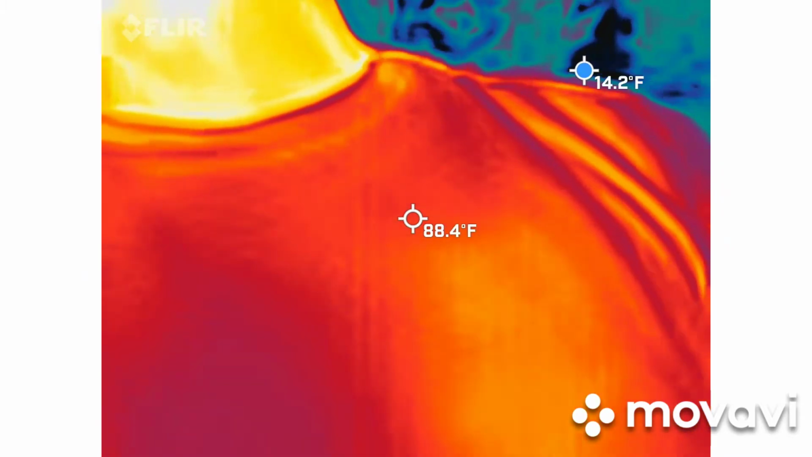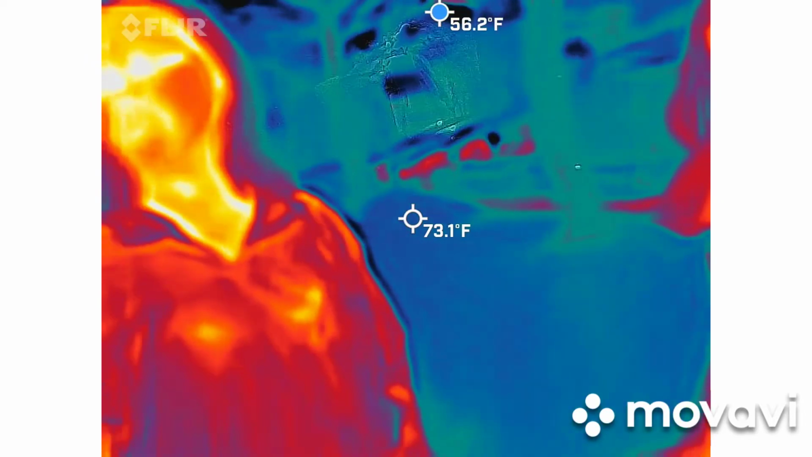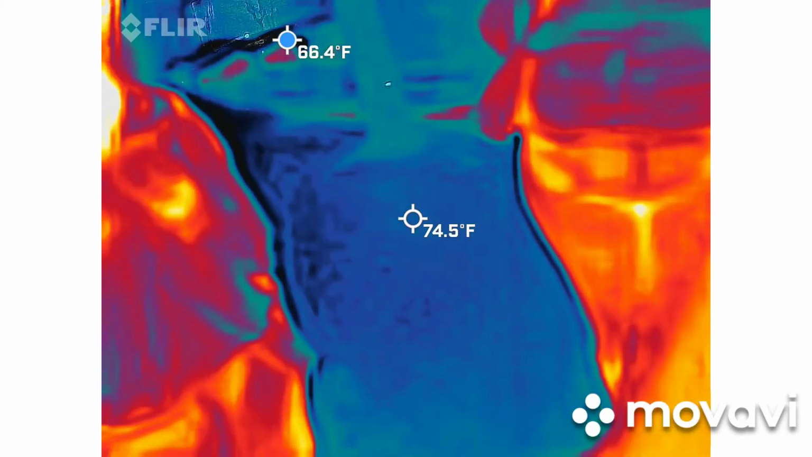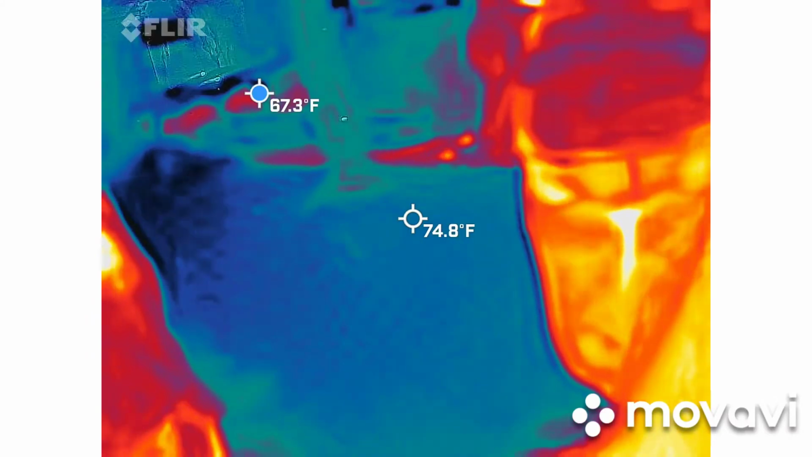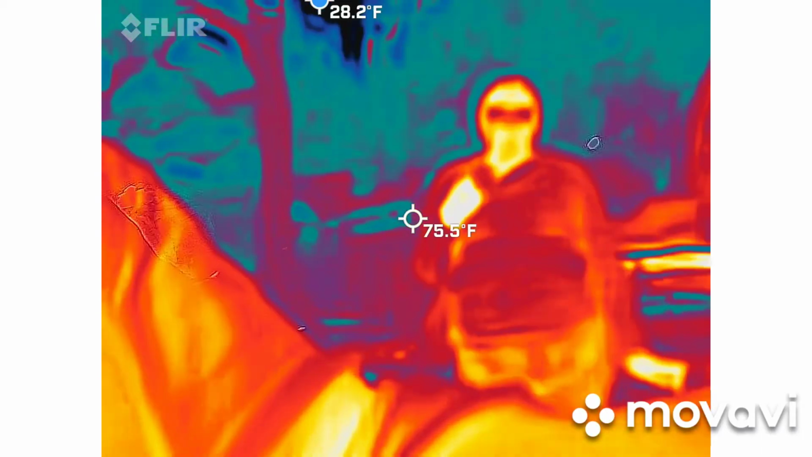Perfect. The way this is actually going to work is you're going to see a blue dot bouncing around the screen, giving you the coldest spot in the frame at that moment. It's going to help you try to find where those cold spots are. You also have a cheat sheet bar here on the right-hand side. It will not be on the video. So that's kind of like an in-moment thing only. But you're going to see a blue dot bouncing around, and you'll kind of get the gist of how all that works.